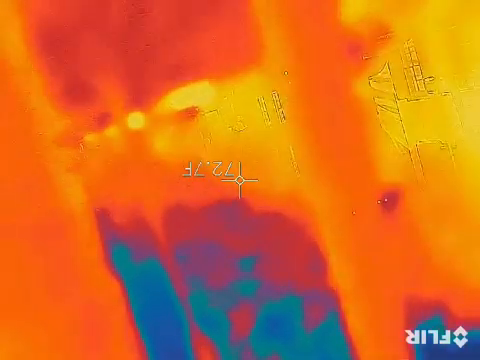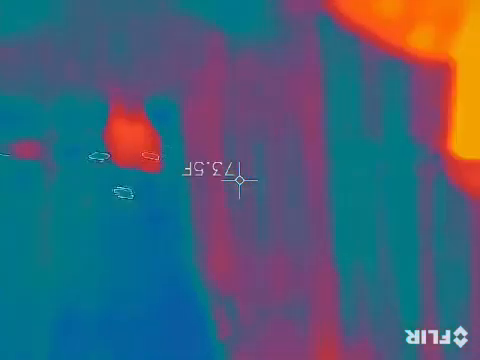We don't have a camera that can see through windows. It can only see glass as blue, and the buildings are orange. So we're looking for those blue panes of glass to turn darker blue or black, which means something is influencing it from the inside.